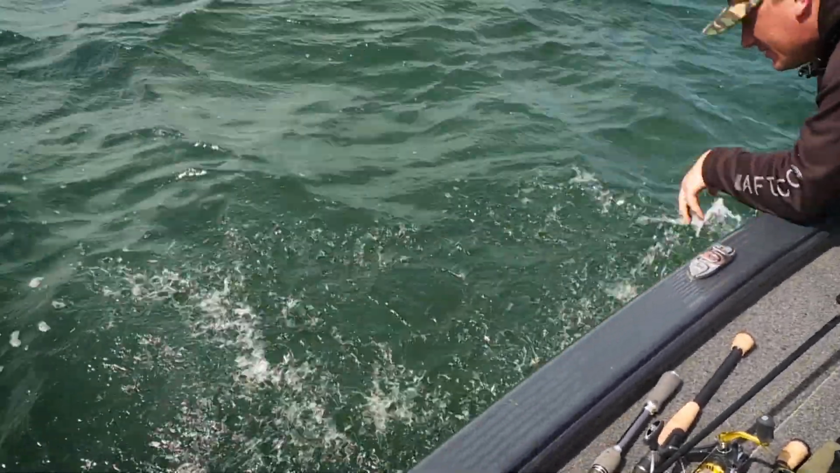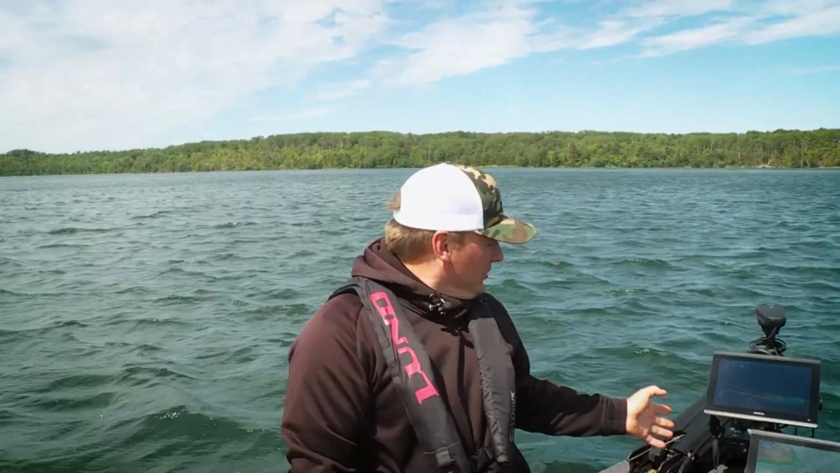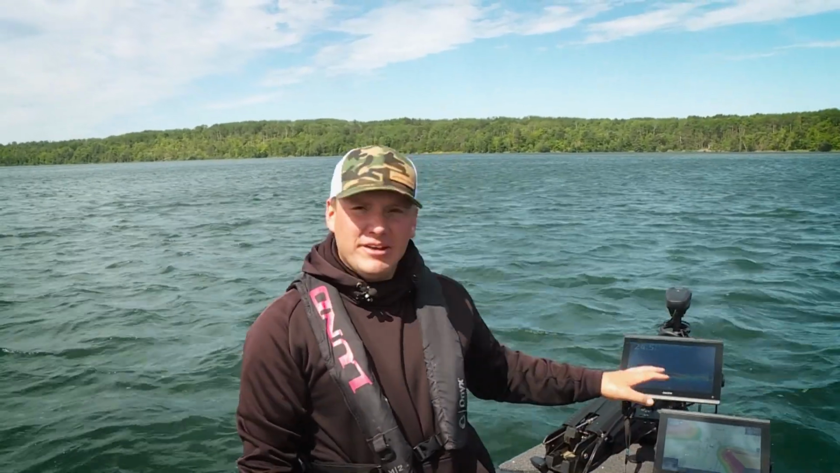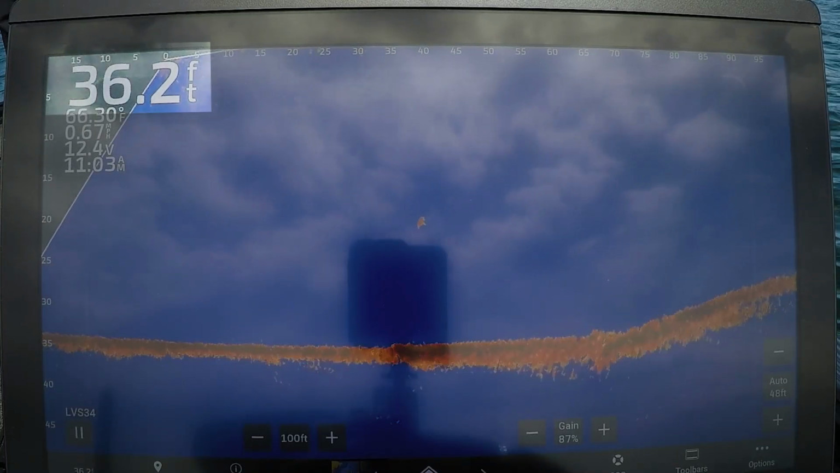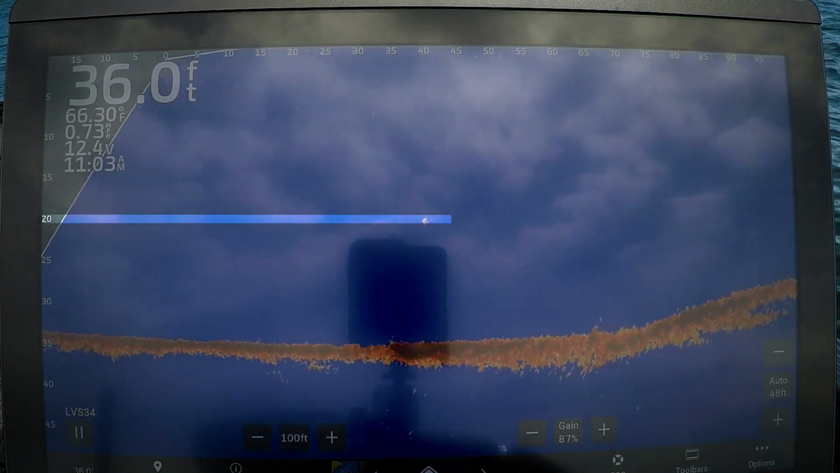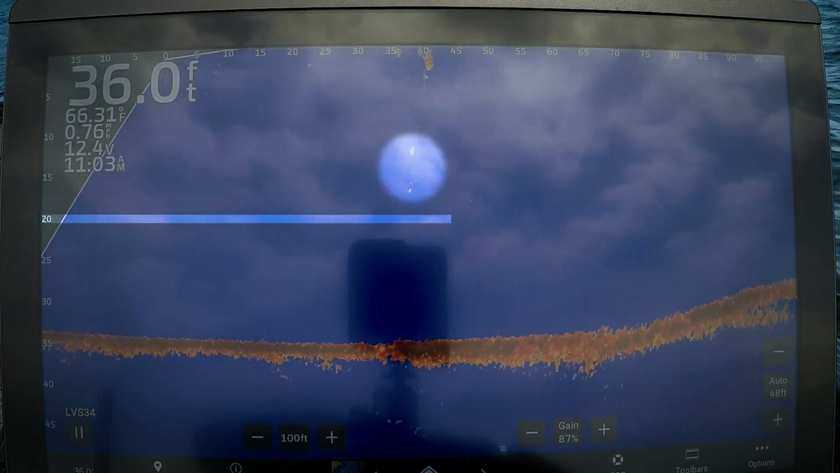There he goes. Alrighty. Now that you've kind of seen what we're doing, we're gonna go into a little more in-depth as to what exactly is going on here with forward-facing technology. You can see we're in 36 feet of water. If you draw a line right out here, that fish is 20 feet down, and right here is Britta's drop shot going down toward the fish.